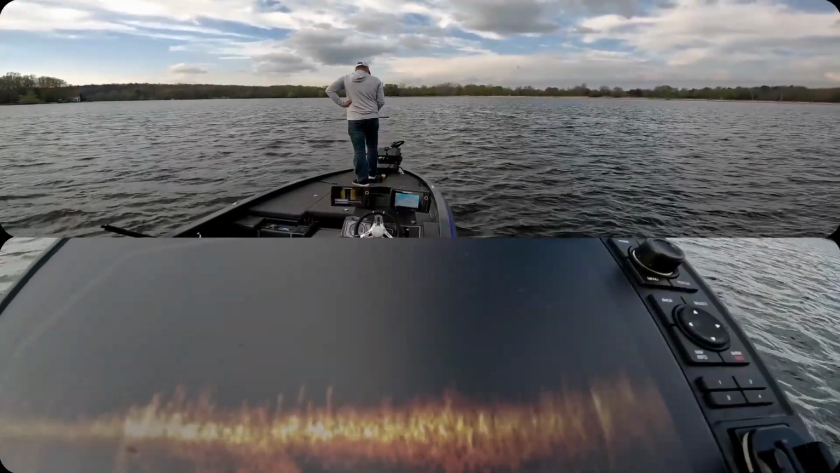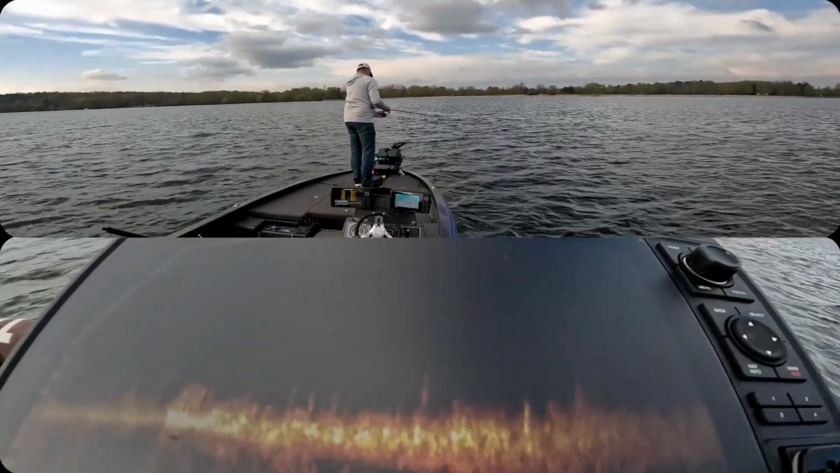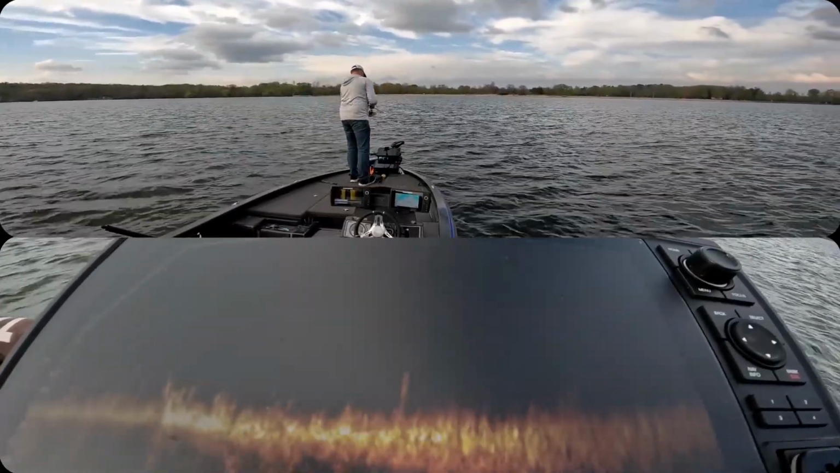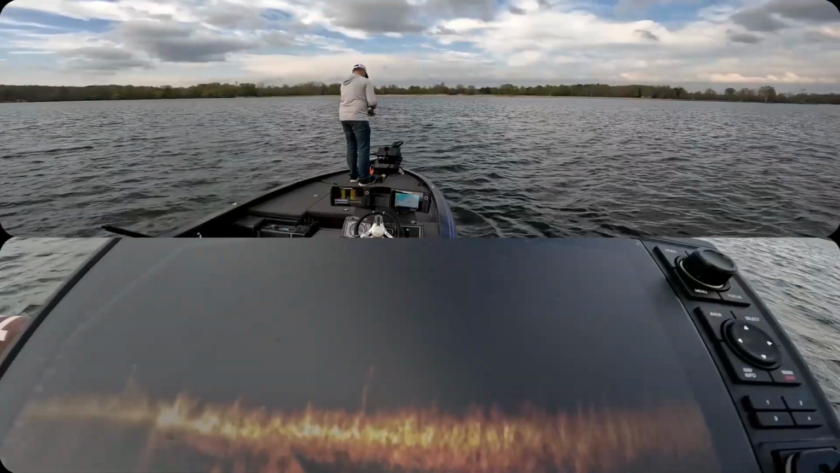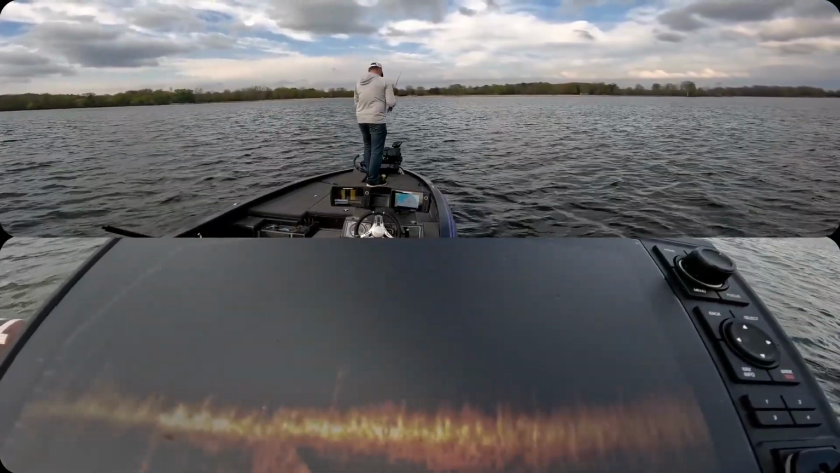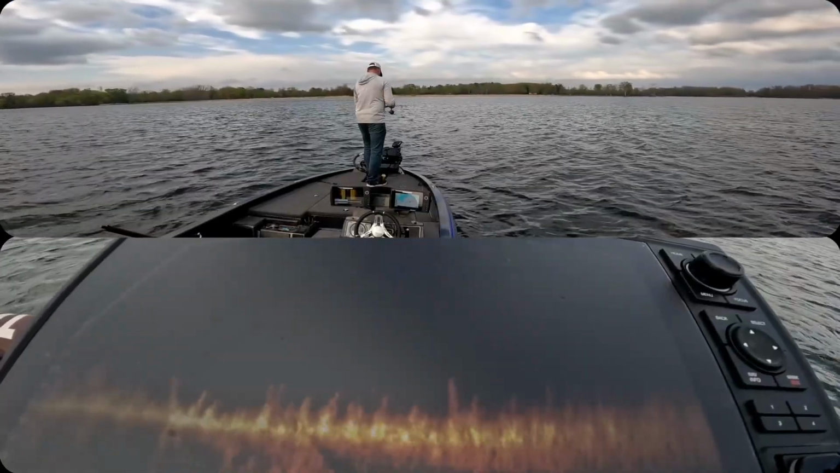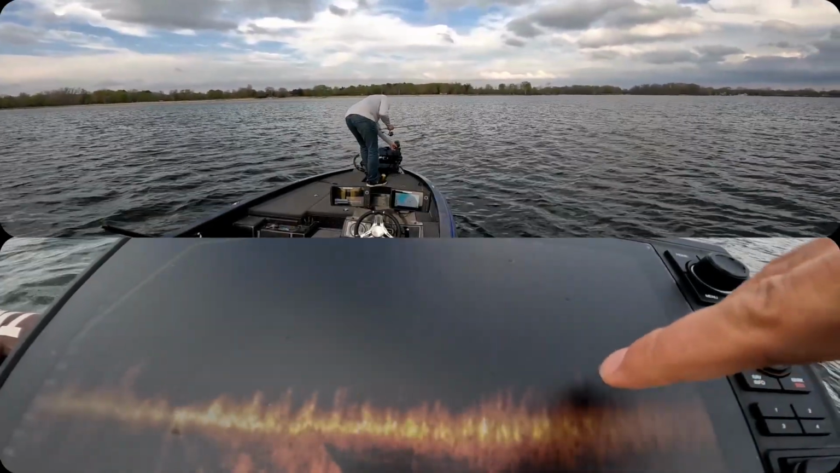Let's see, that's one for sure. See how it looks like it's got a fire coming out its tail there? That's generally what I'm looking for. And then if it's suspended a little bit, that is a fish for sure.